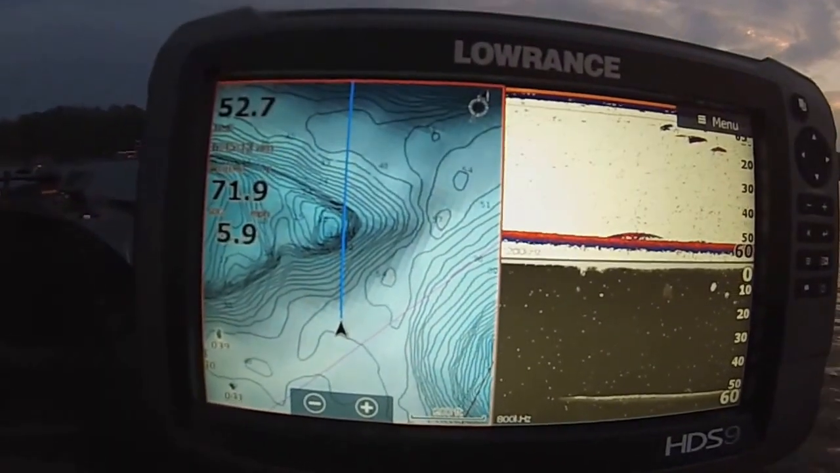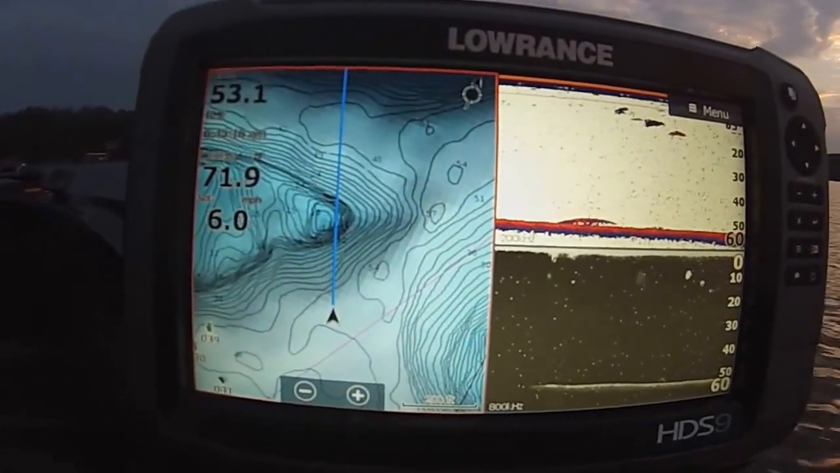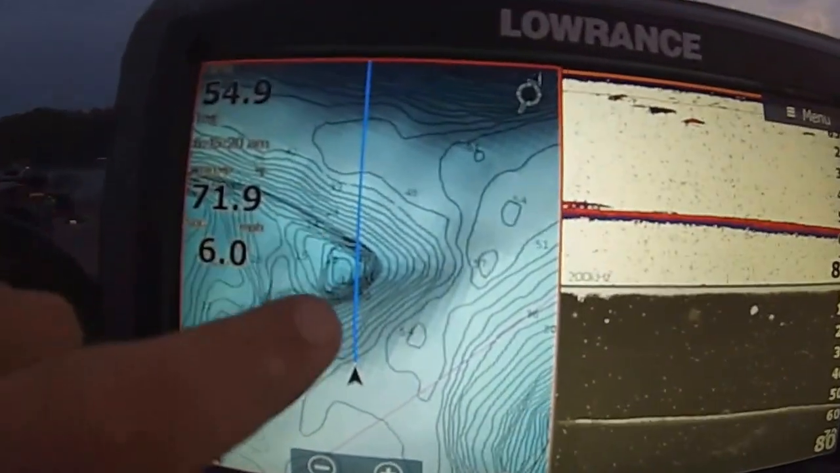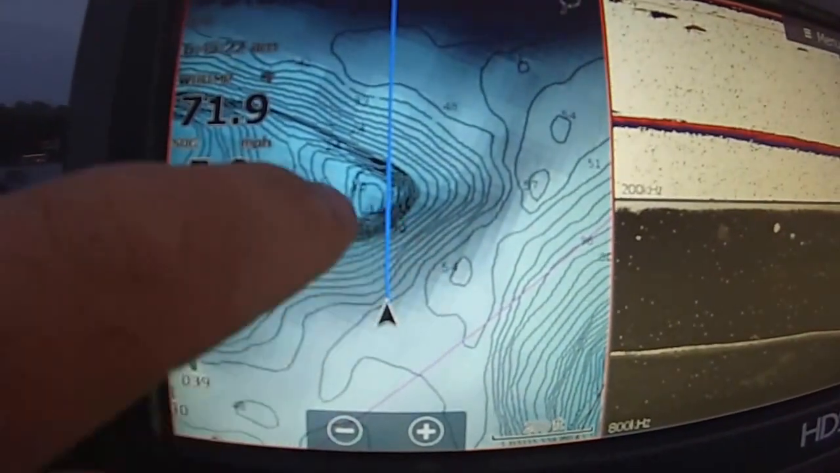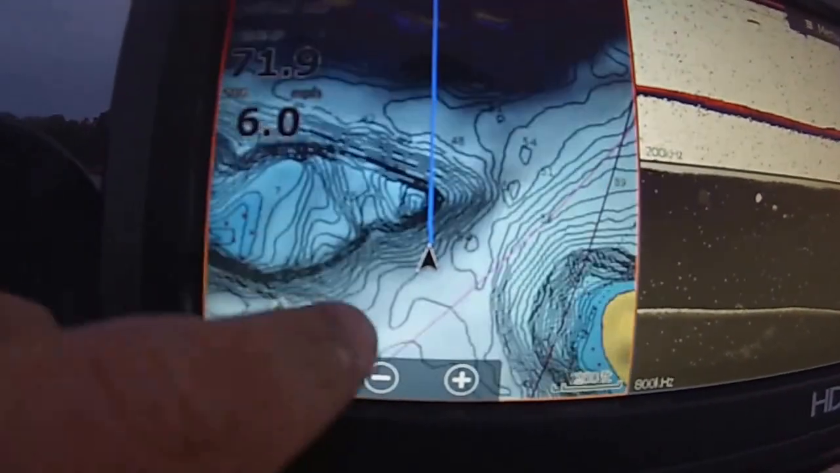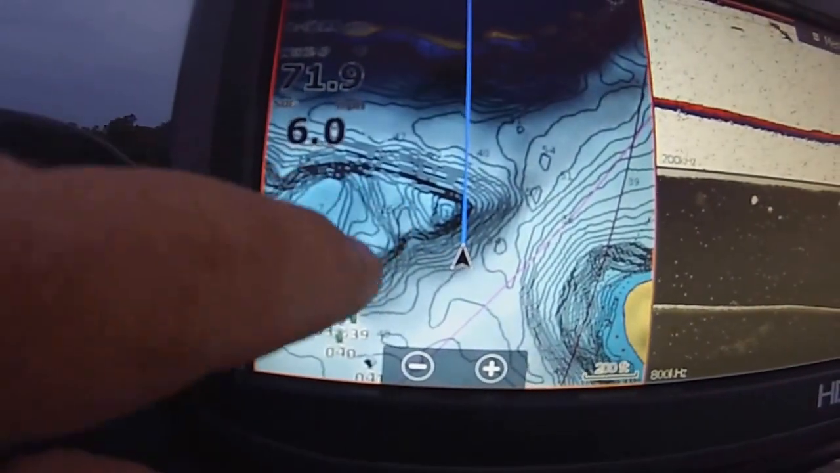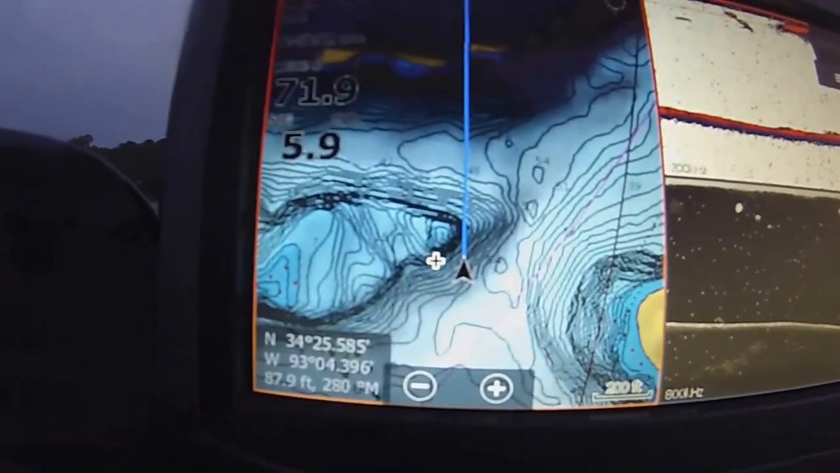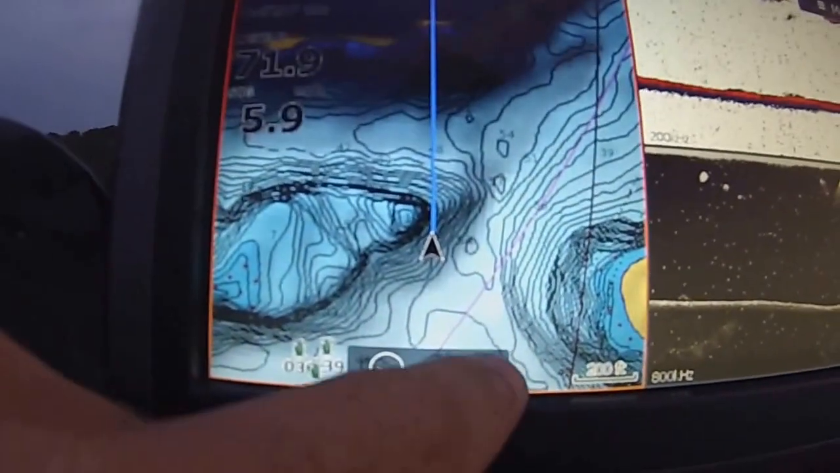Alright, we're about to go over a point that's out in the middle of the lake. You can see on the contour lines it has a hump as well. So I'll give you an idea, this is a long tapering point that has flats in it and that hump. We're going to cruise over it.